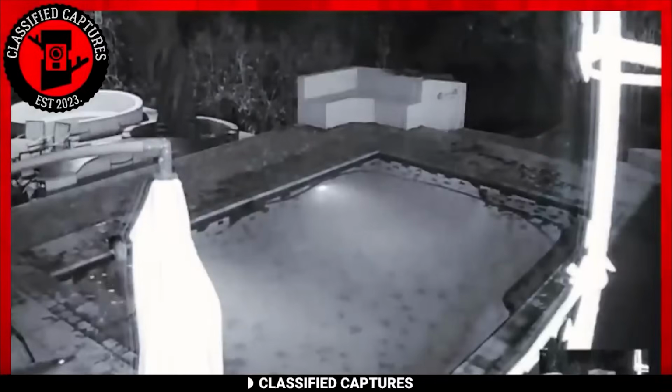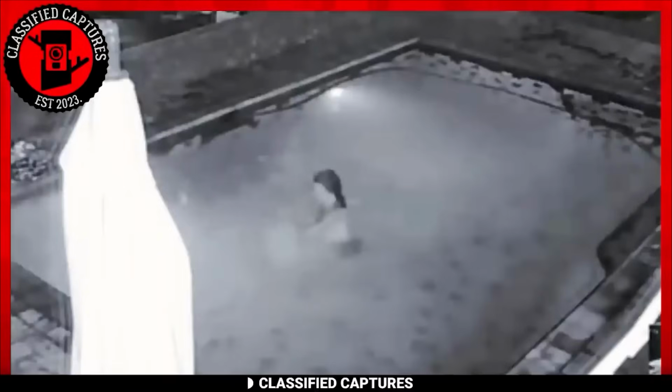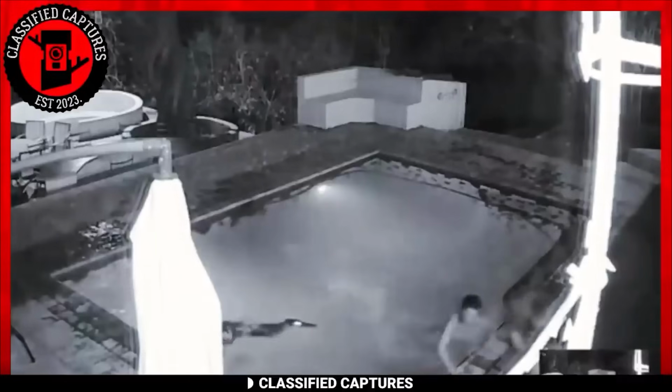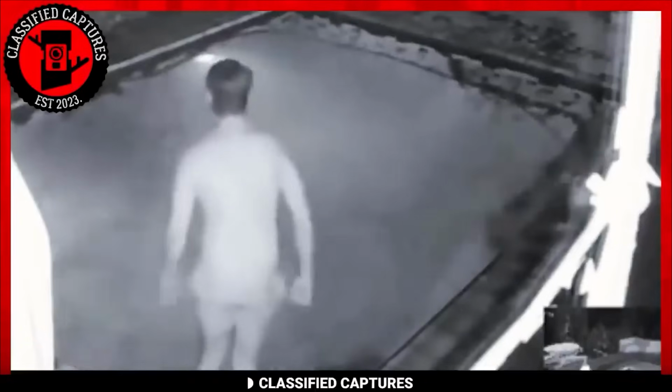As the commotion began, the man in the pool displayed quick reflexes, managing to escape the water and evade the clutches of the lurking reptile. However, the situation took a more perilous turn for the woman, who found herself in a heart-pounding struggle with the crocodile. In a tense and terrifying moment, it appeared as though the crocodile was about to strike. Thankfully, she eventually managed to extricate herself from the dangerous encounter.